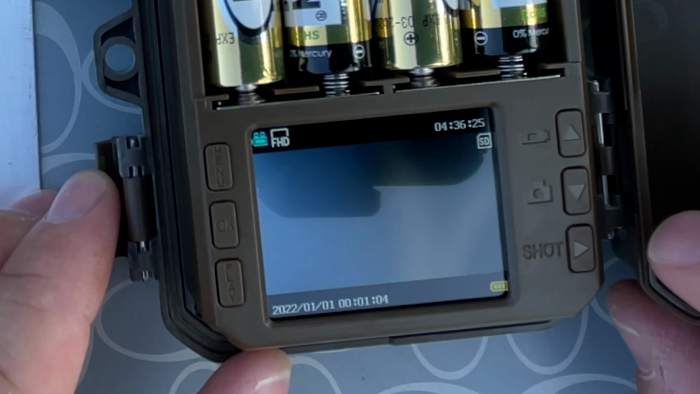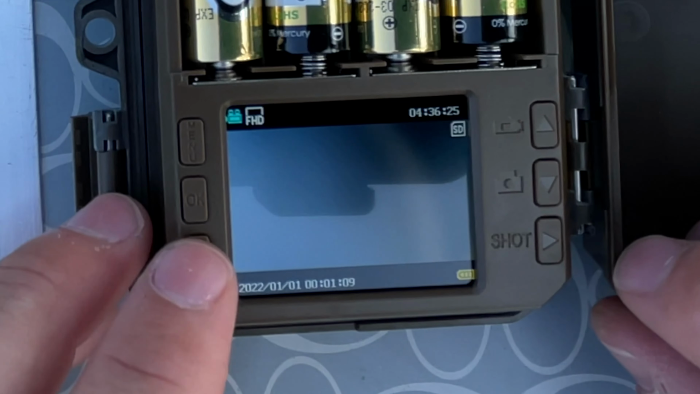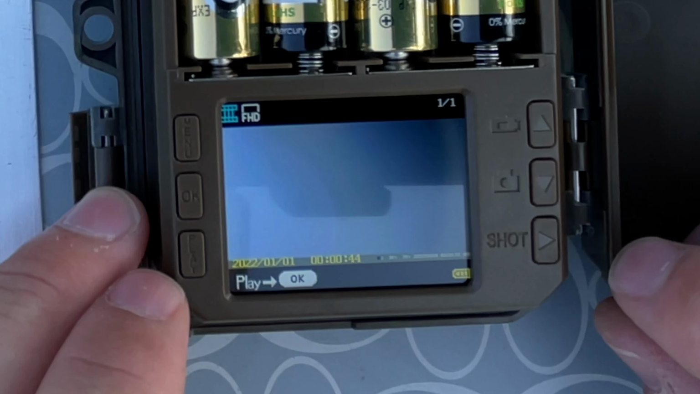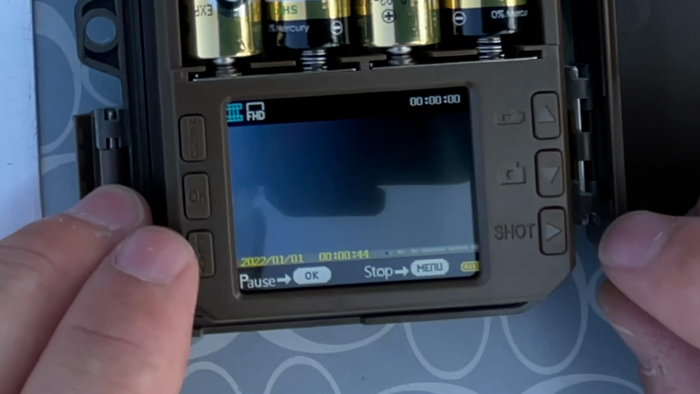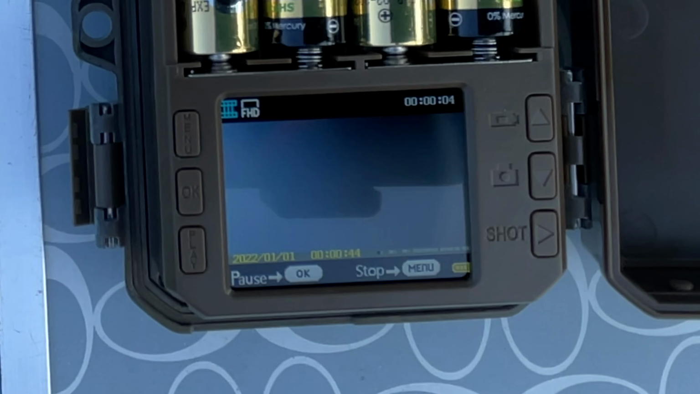And then next to that, there's a little icon that says Full HD. If you push the button on the left-hand side, you can actually play back and view your videos on the camera. So that's pretty cool. So we can actually play that video that we took just a second ago when we clicked the shot button.